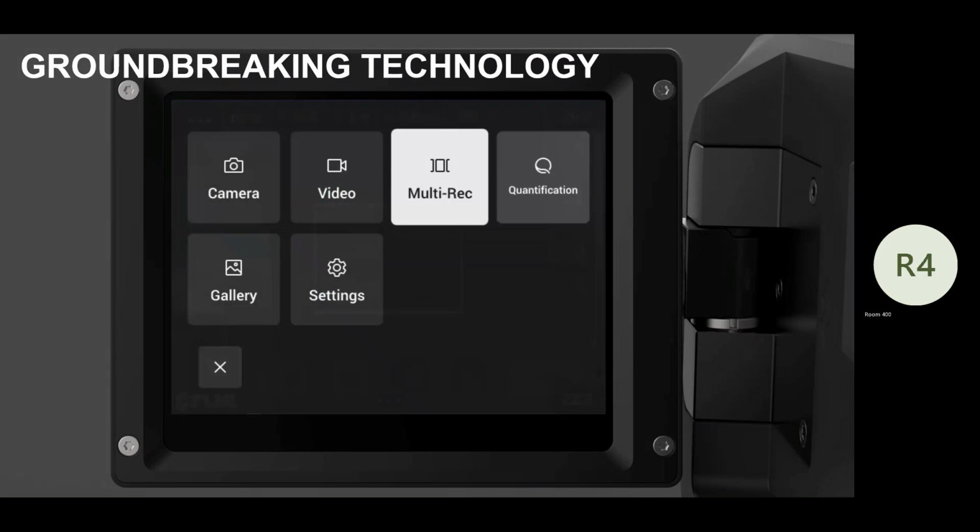Another feature, as we were looking at this, is called multi-rec. If anybody has used a FLIR camera or any other camera, sometimes I don't remember which button it is that I can switch from my infrared to my visual, right? Or where my HSM button is or any of that stuff. So if I wanted to take, let's just say, 3 seconds of standard infrared, 3 seconds of high sensitivity mode, and 3 seconds of a digital camera, in today's world, you've got to change those modes.